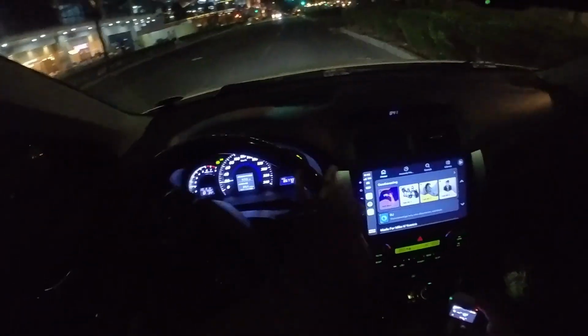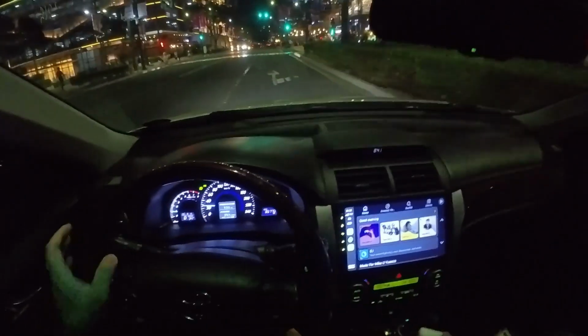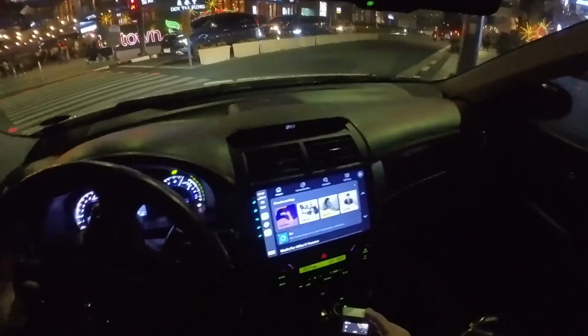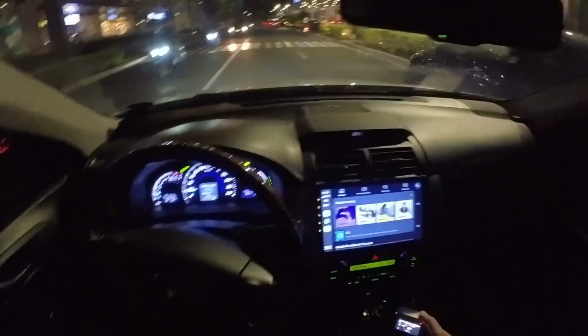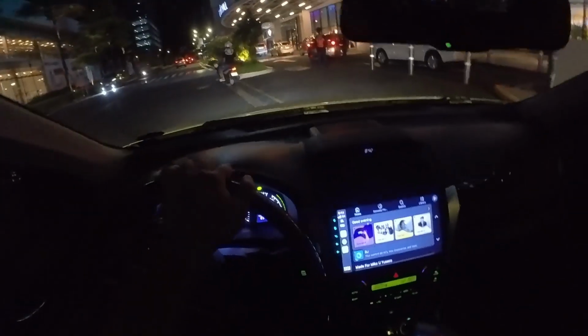I mean, no rattles. Suspension's still good, and I really don't know kung original suspension pa ba to or pinalitan na. Most likely pinalitan na to, but feeling ko pinalitan nila ng original na suspension, which is quite expensive actually. But that's the reason why you buy a car like this, is because of its suspension. Iba talaga yung suspension ng Camry guys eh. Even with the Accord, the Camry has a better suspension talaga.